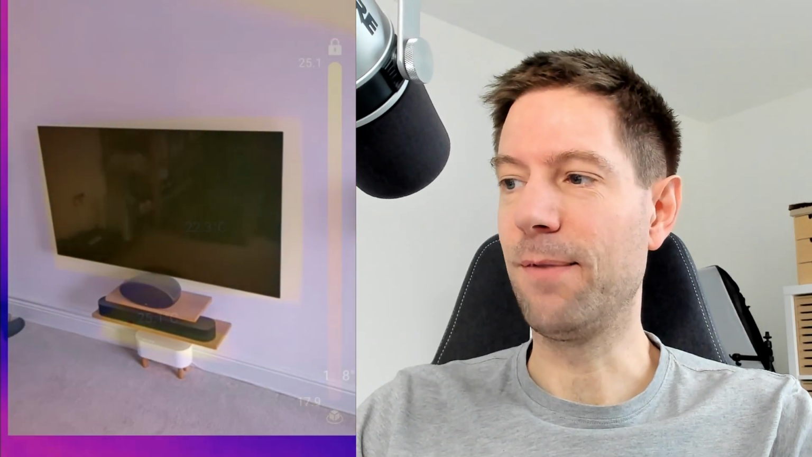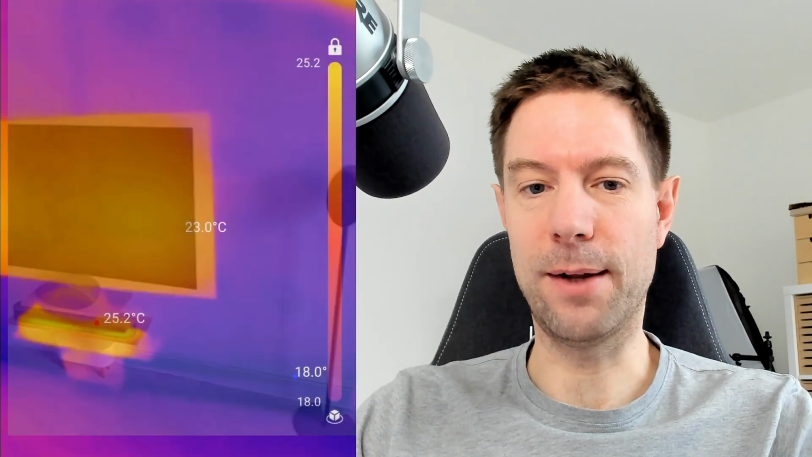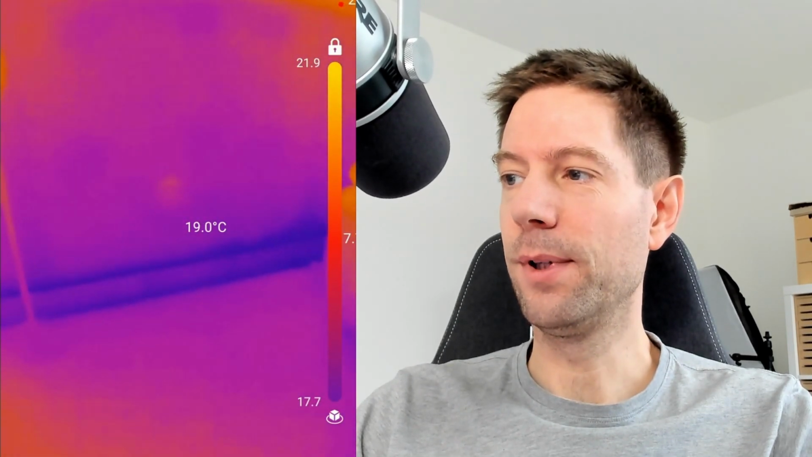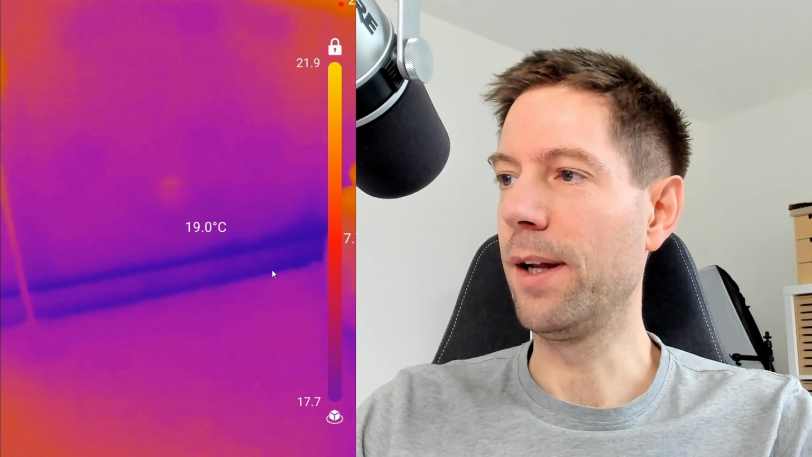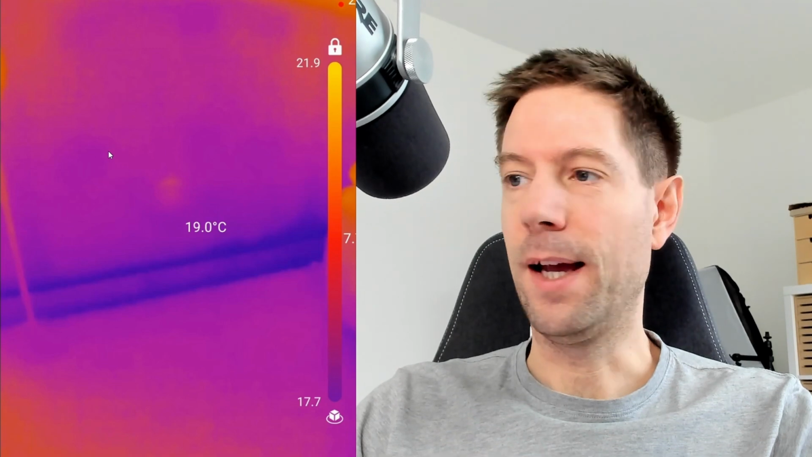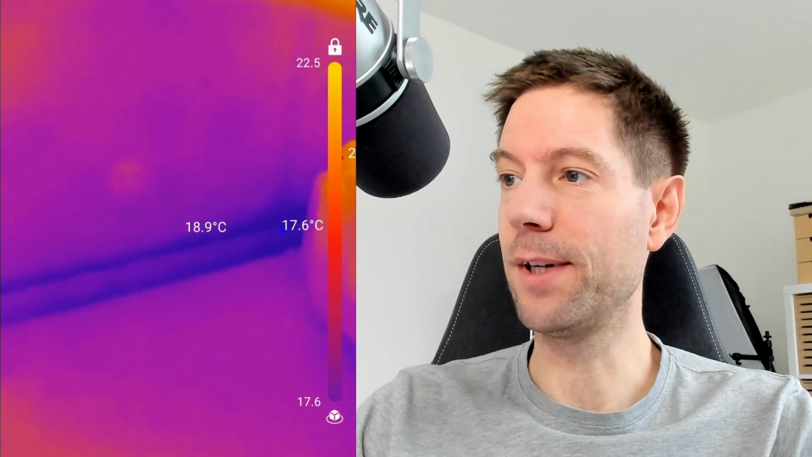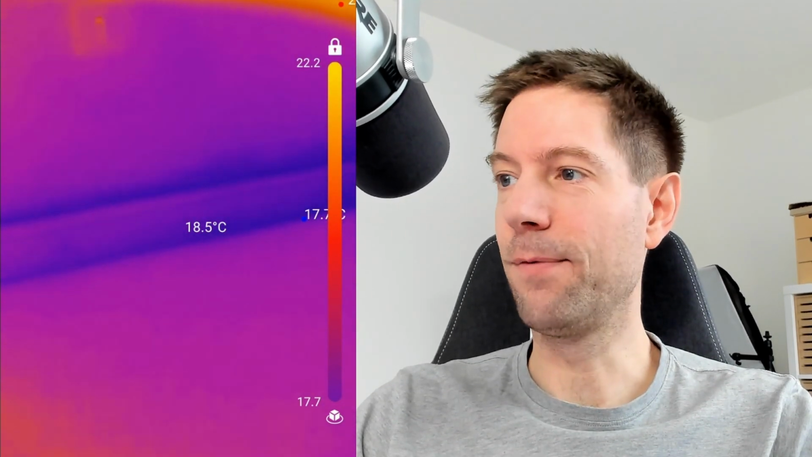But let me roll the footage, and actually I want to show you the most interesting bit, which is in fact the skirting board. You see down the bottom there, it is actually slightly cooler than the rest of the wall. If I pause it there, all of this is very slightly cooler than the rest of the wall here. Now, I'm not entirely sure why that is, and honestly I don't know there's a lot I can do about that, short of taking off the skirting board to see what's behind there, but I can only assume that it's leaking a little bit of heat out for some reason.